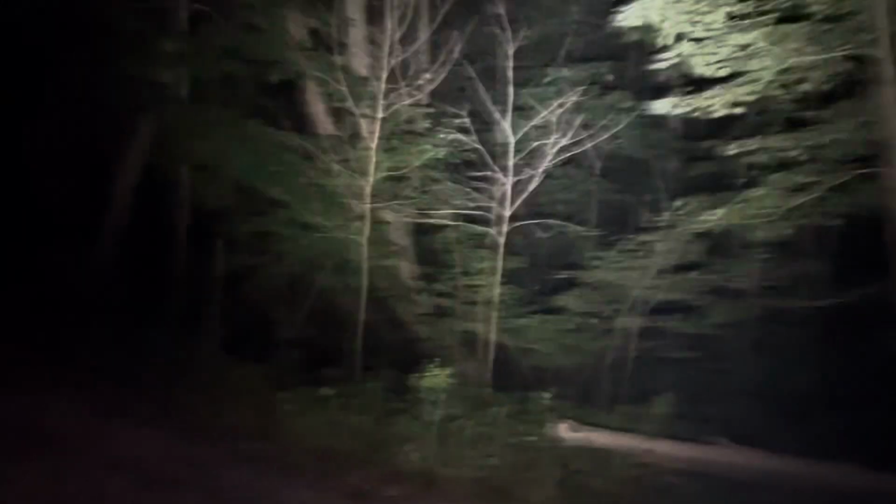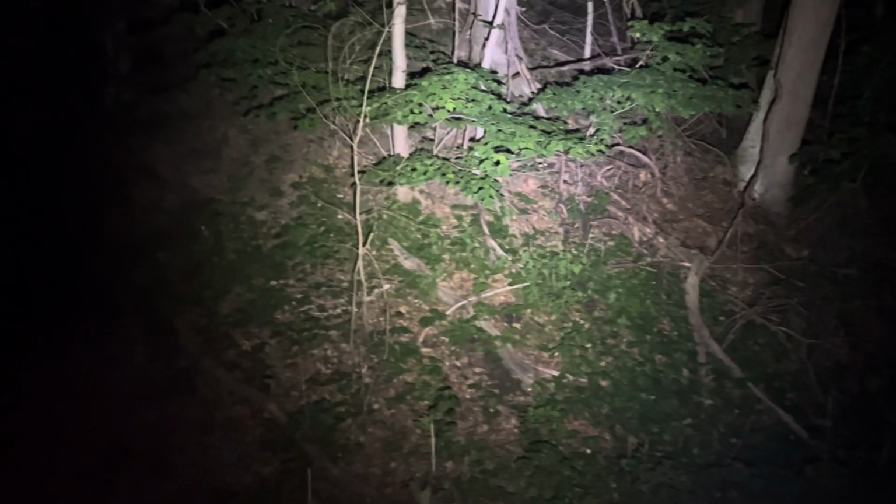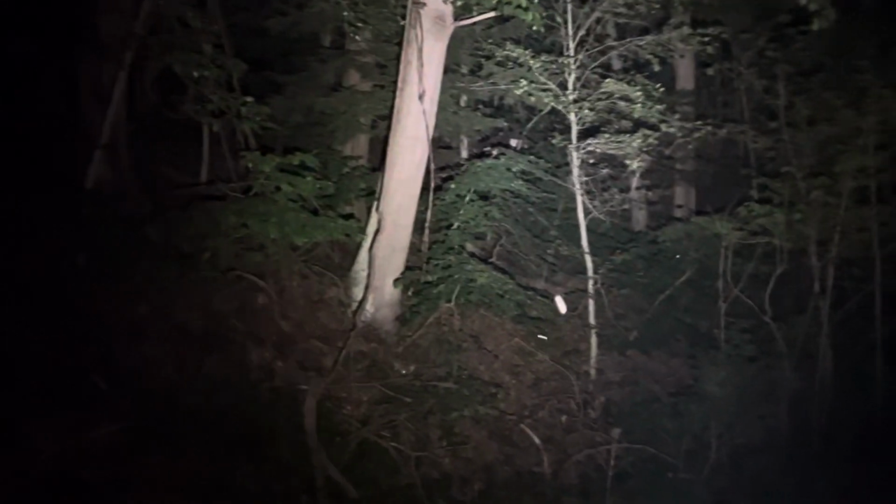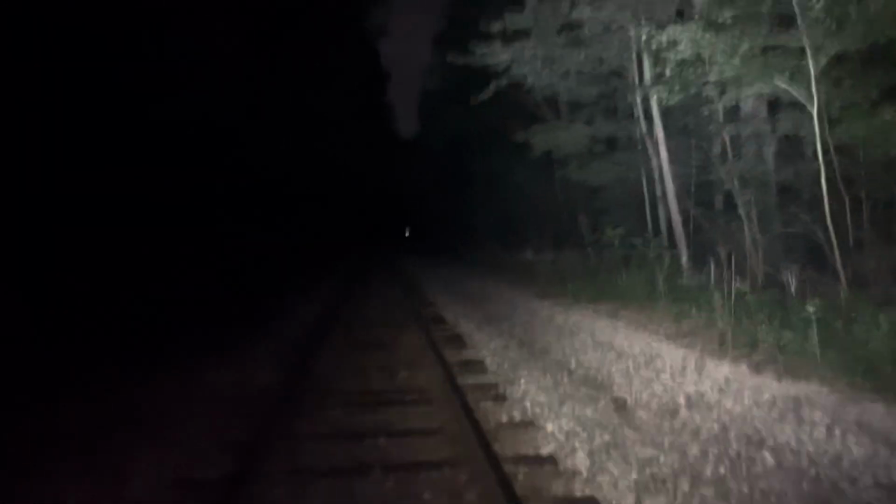That's why I do gotta keep panning to the sides, because straight ahead of me is the railroad tracks. You know, and again, I did read instructions with that, but I'm not sure if I'm doing it right. I didn't check out a YouTube video on it to make sure I'm calling right on that.